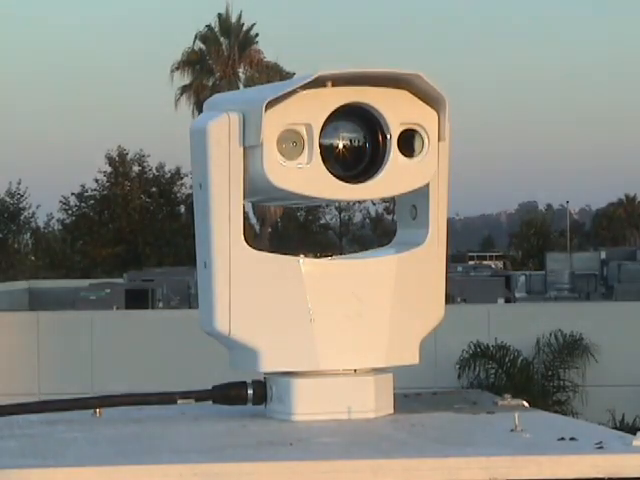An infrared camera, also called a thermal imaging camera, will measure the amount of infrared radiation falling on its detector. Based on the differences in radiation, thermal imaging cameras can produce a clear thermal image even in total darkness.